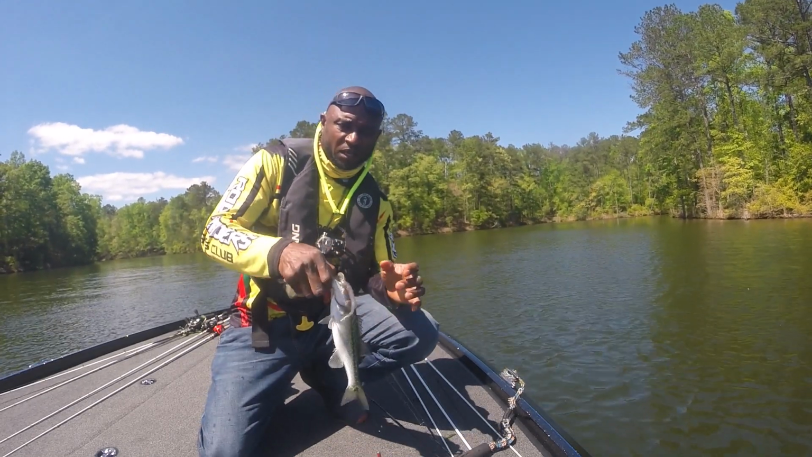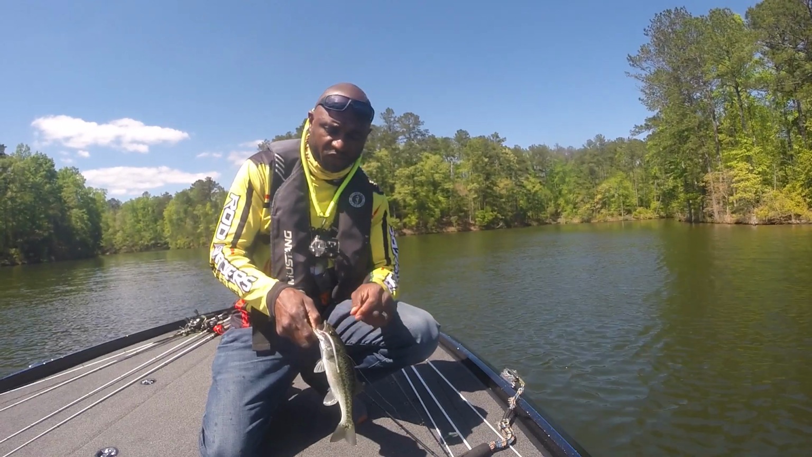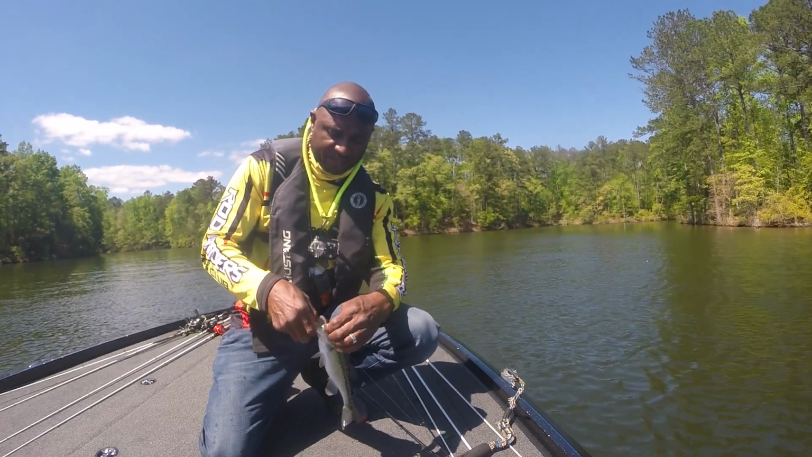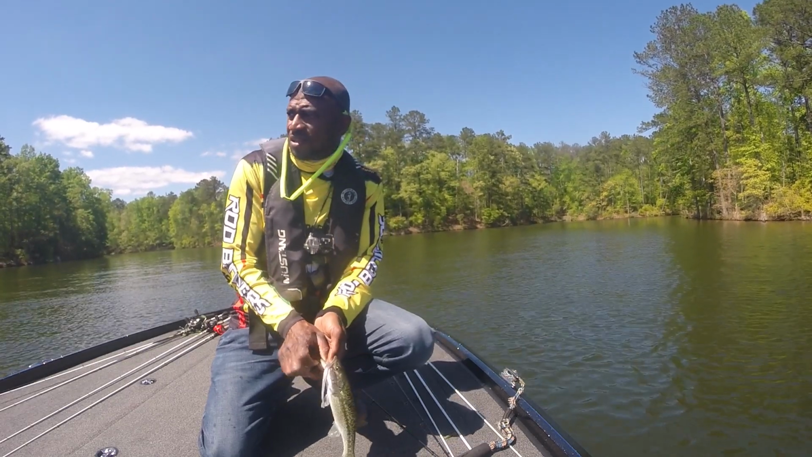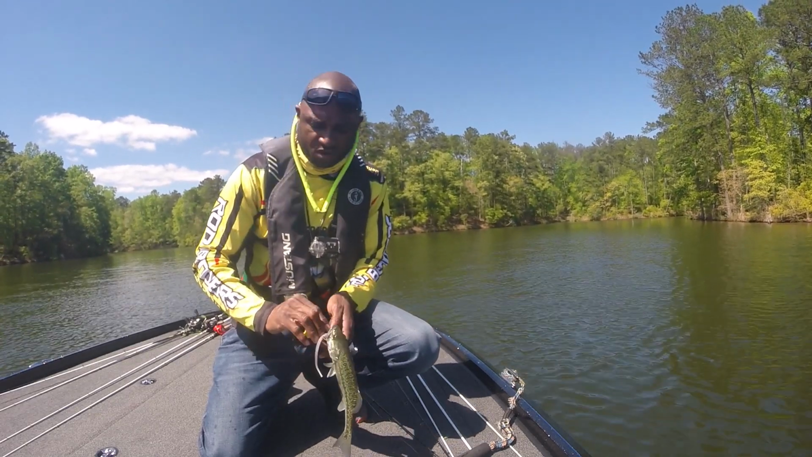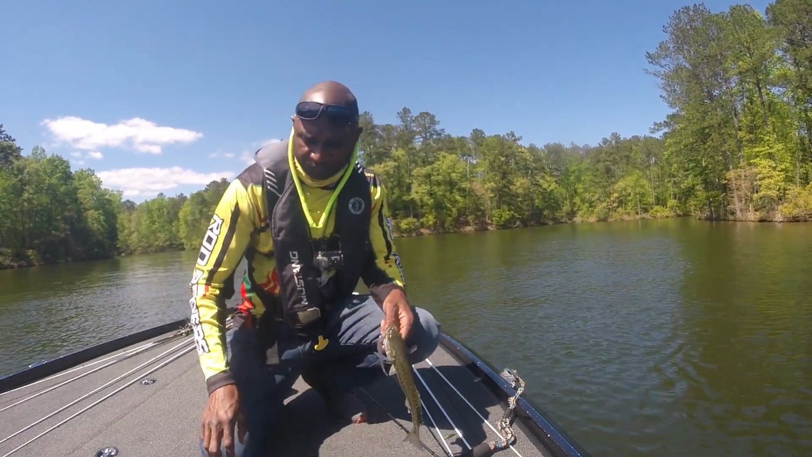All right, so I'm just locating some more brush piles and trying to see how big these fish are that I'm pulling off of them. It doesn't look like they're too big, so I'm gonna check a few more and hopefully I can run across one that has some bigger fish on it.